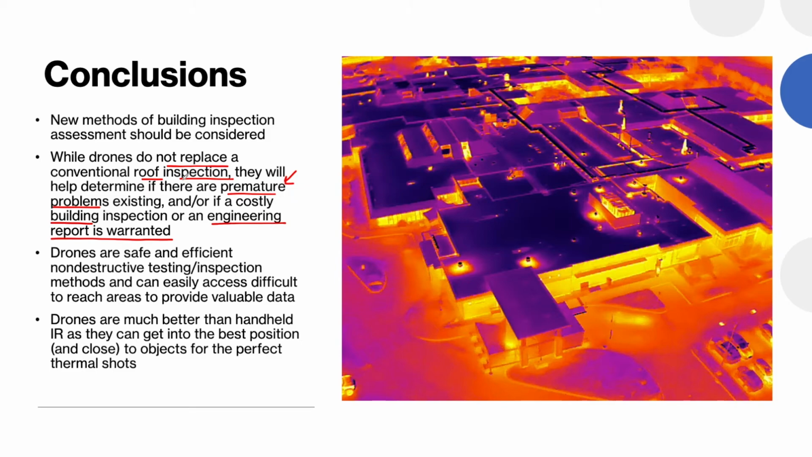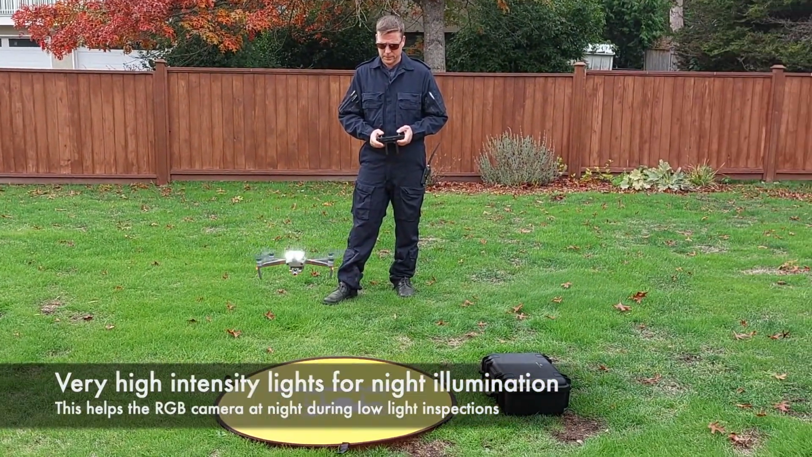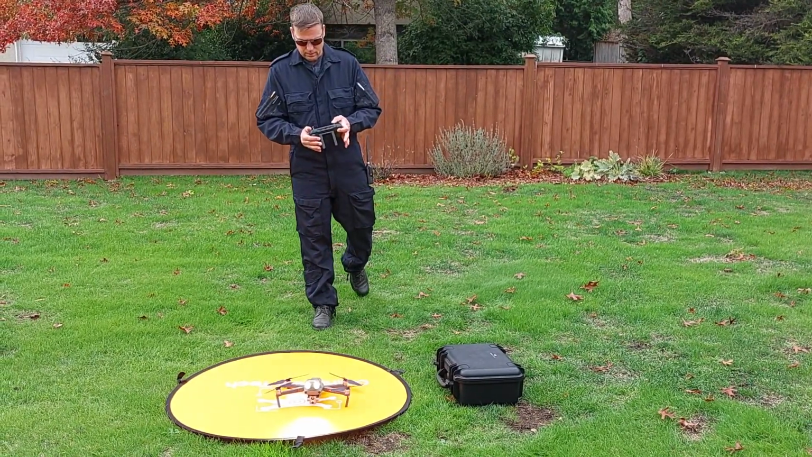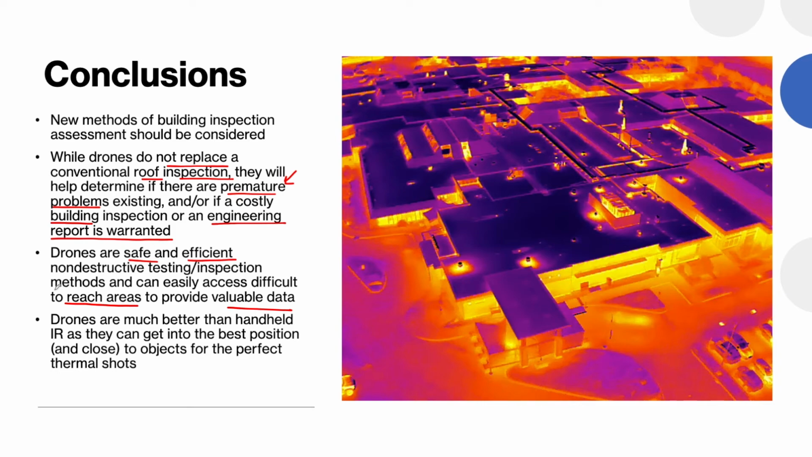So this could be part of a monitoring program that you have periodically throughout the year, and especially after heavy rain. Drones we have been flying since 2013 without incident. They are safe and efficient, non-destructive testing methods for inspection, and can easily access difficult to reach areas to provide valuable data. This is what we do. We're professionals at it, and so we desire to employ this technology for the betterment of the community.